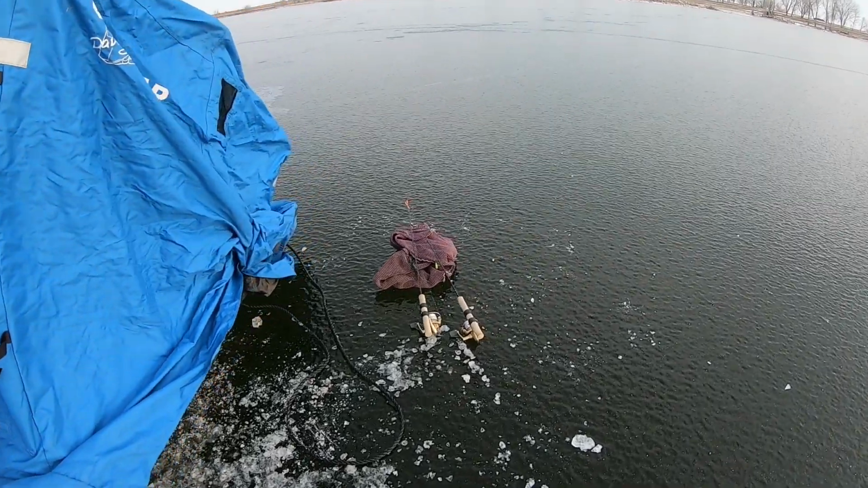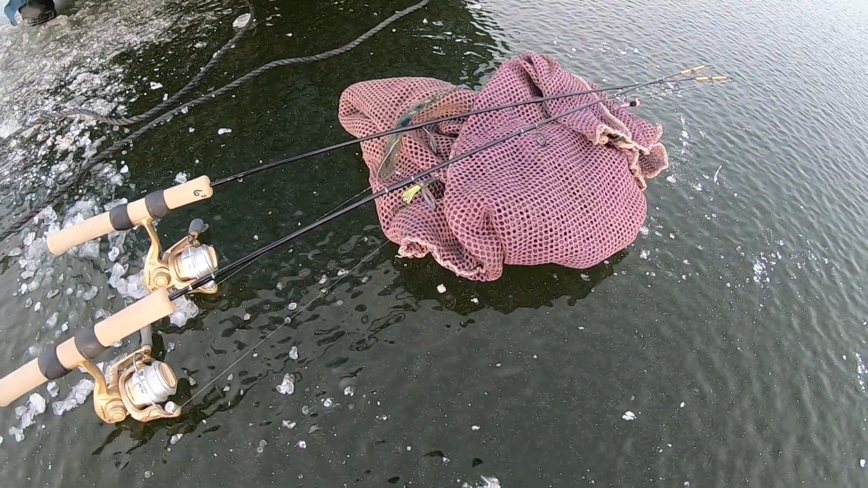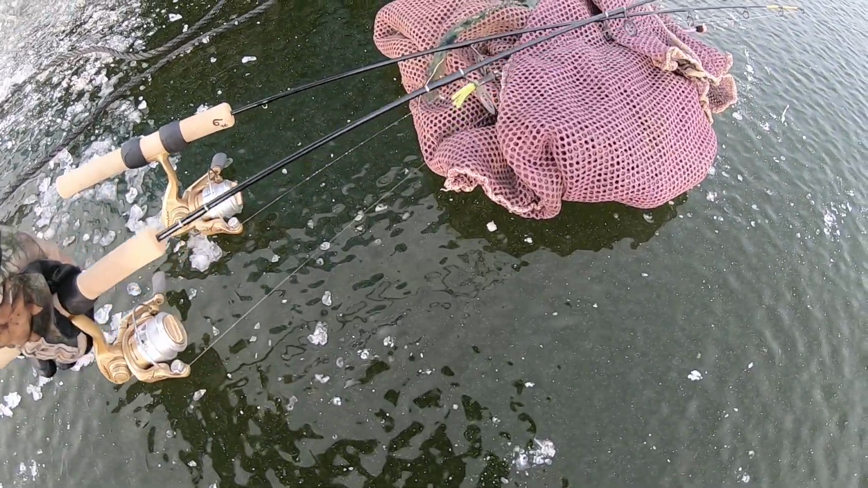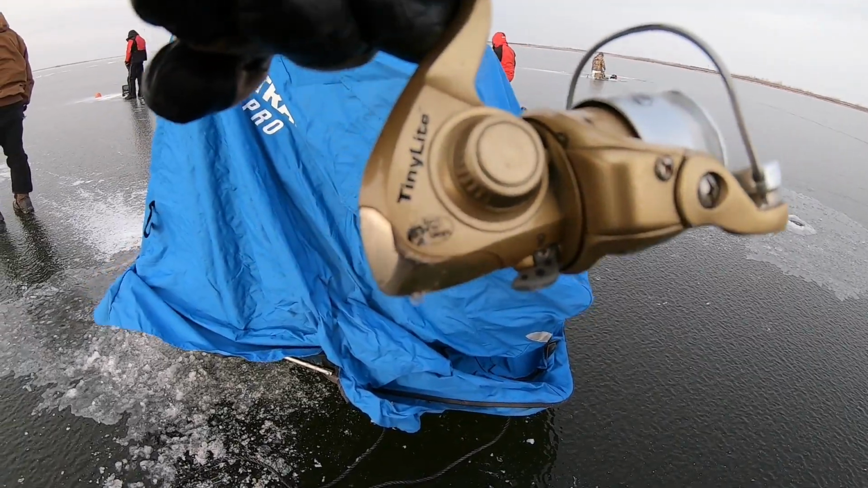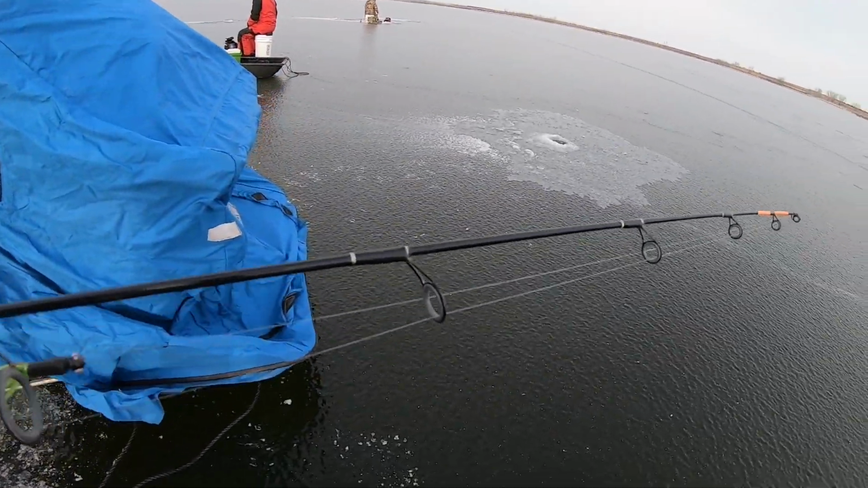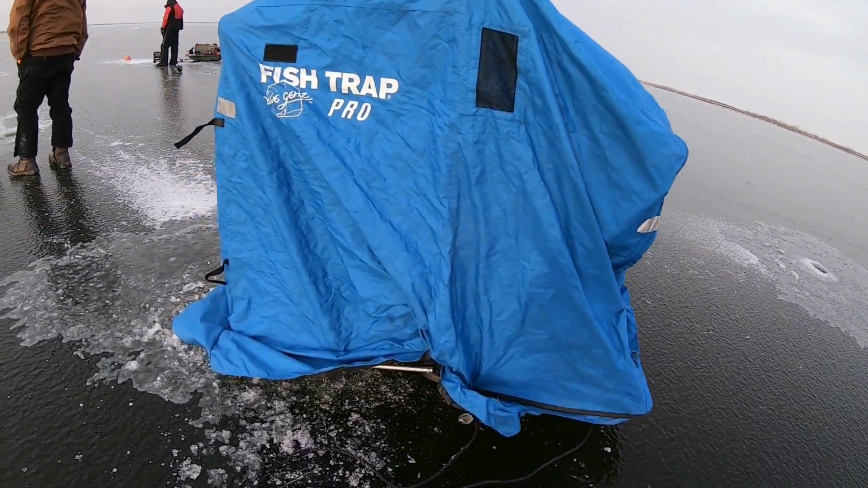Oh, look at these rods. These are cool. Look at that. Heck yeah. Let's pick one of them up, take a look. That's what he's running for bait right there. Nice little ice rod, guys. That looks just pretty cozy right there.